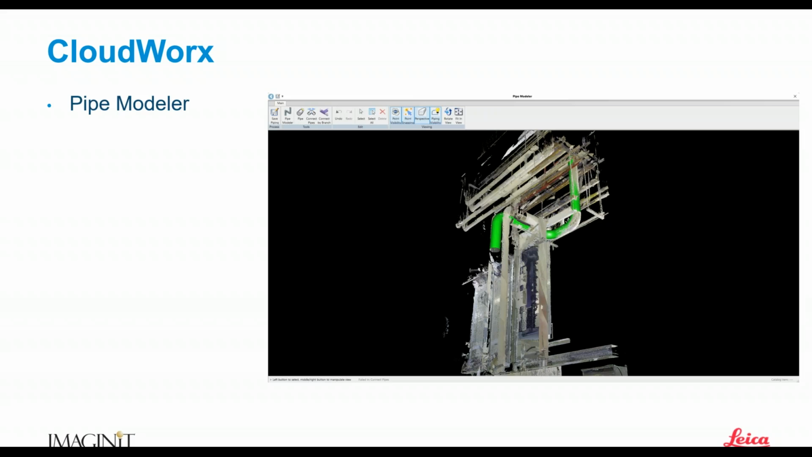But there's been a number of tools that have been added. I'm going to cover a couple here that you can get in CloudWorks for AutoCAD or CloudWorks for Revit. Okay, so let's start with Pipe Modeler.